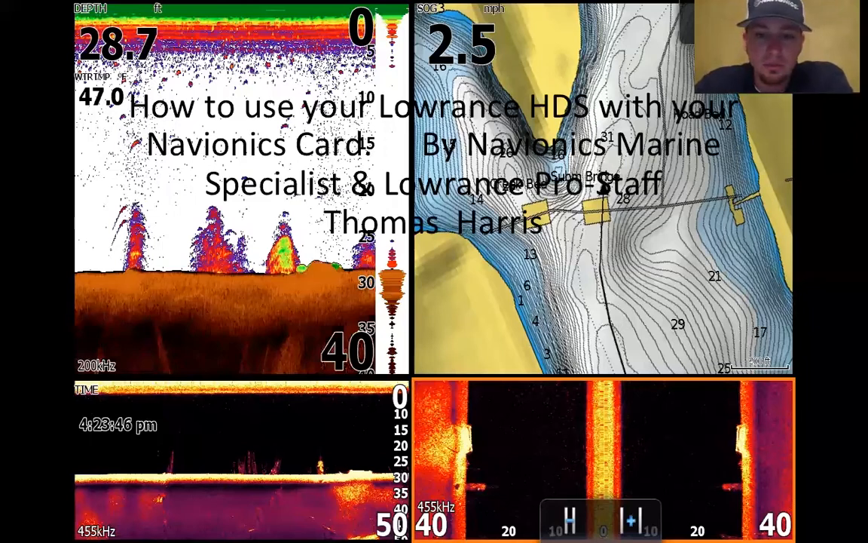When you're running a 12-inch unit, it is a little bit easier to view everything on the screen. You can see in the left-hand corner of the screen, let me grab a mouse, you can see up here I have my depth and my water temperature. Come down here, I always like to have my time as well. This is a screen I like to run more so in search mode than anything else when I'm going around.